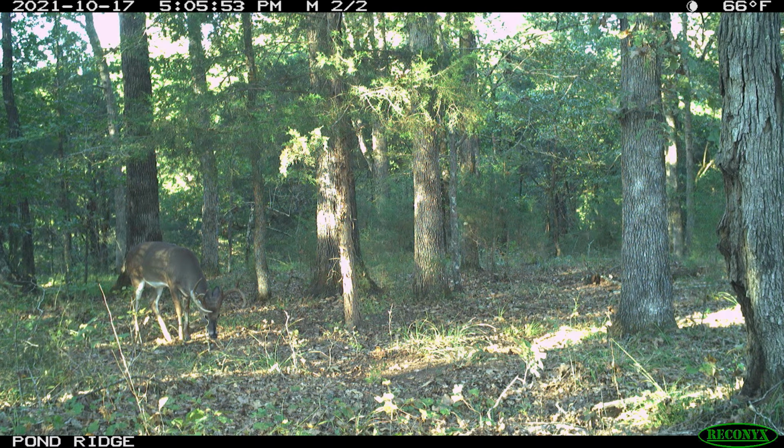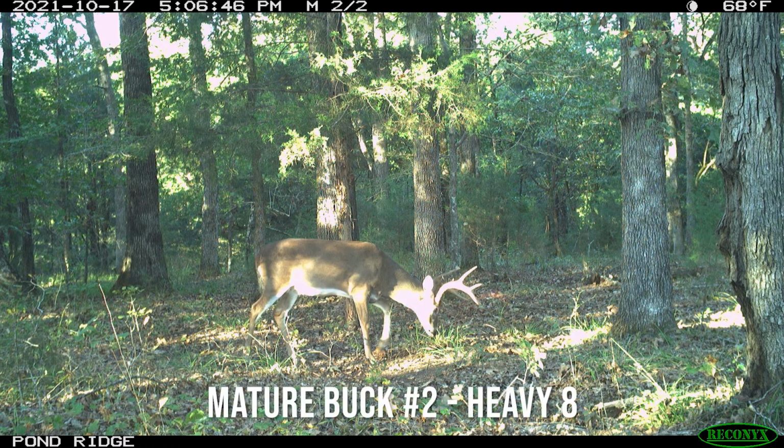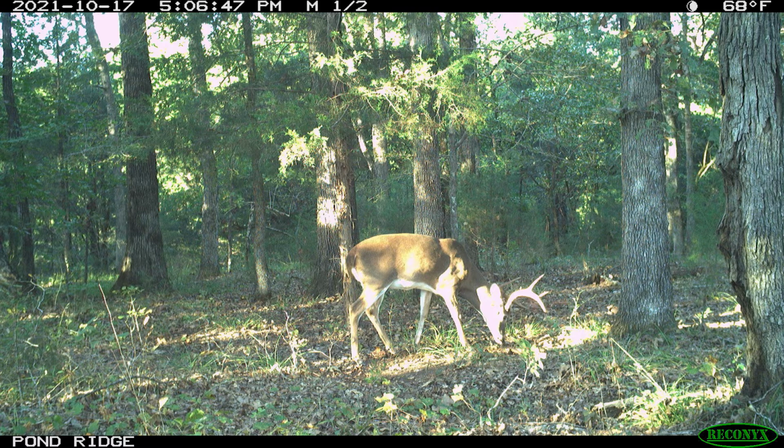The deer with the head down is an 8-point. He was a 4-year-old last year. I videoed him as a 3-year-old. I'll link that. I have a video on the channel where I videoed him as a 3-year-old twice.